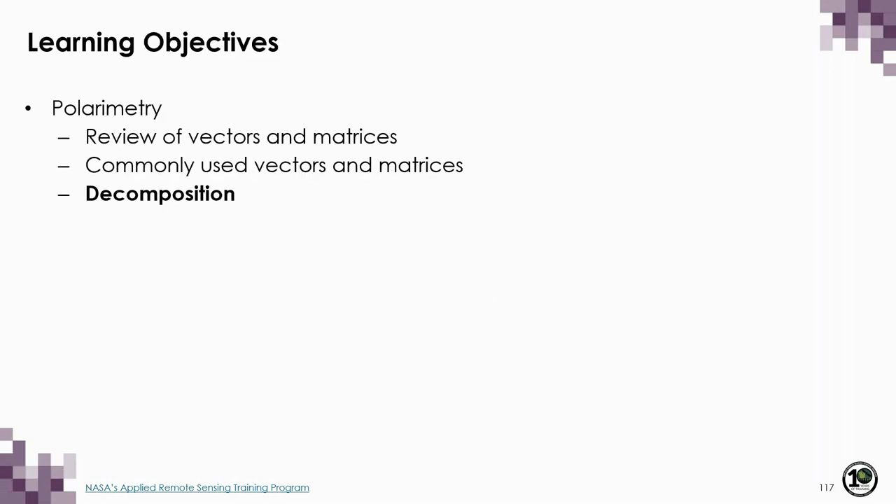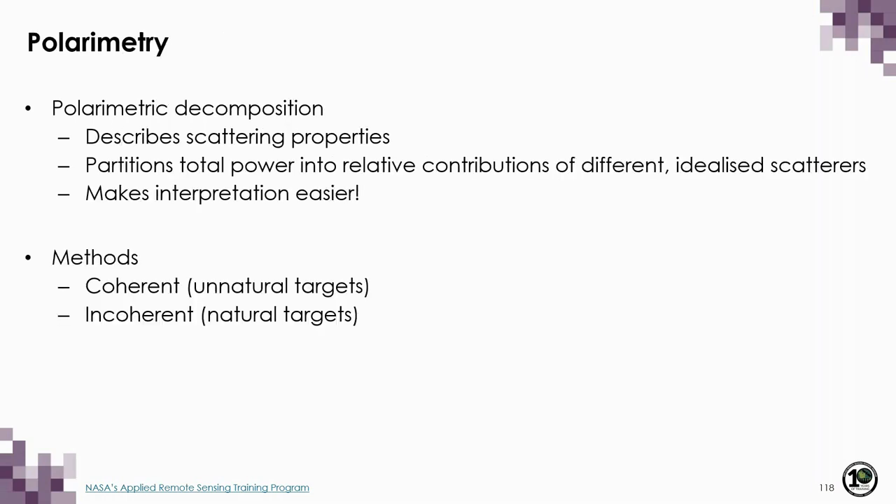So now that we have an idea about some of the different matrices we can use, in this final section on polarimetry, we're now going to go ahead and talk about polarimetric decompositions. Polarimetric decomposition is really just used to describe a target's scattering properties and focuses on partitioning the total power into relative contributions from different idealized scatterers. And the whole idea or goal is just to make image interpretation easier.